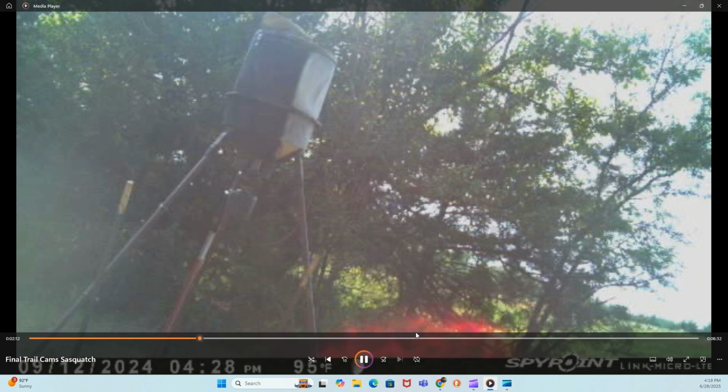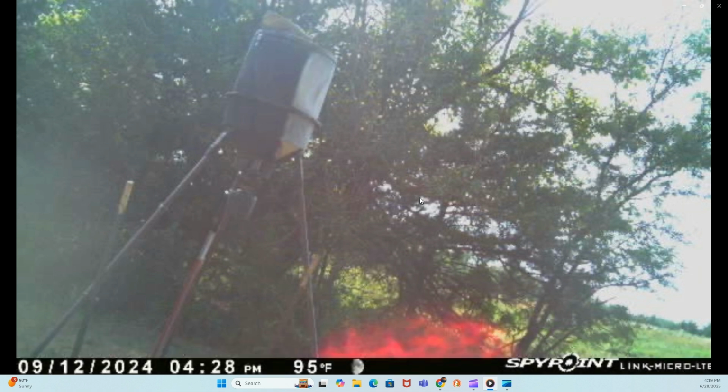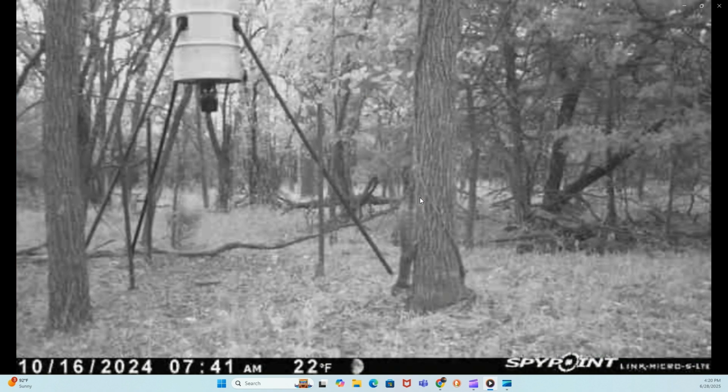This one is really bizarre. It's like a red splotch, a dark red mist, small. I don't know what that is, and it just baffles me, and I have no explanation for that. Never seen it before in my life. This was kind of an anomaly.